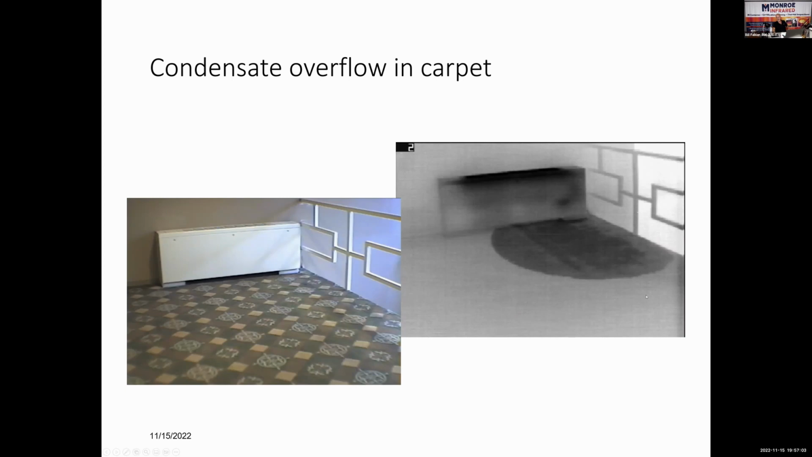Now look at the pattern in the carpet. Water, usually in horizontal surfaces, both ceilings and floors, gives you that sharp edge pattern like you see here. There's no gradual change from cold to warm. It's just that real defined edge where one side of it's wet, one side of it's dry.